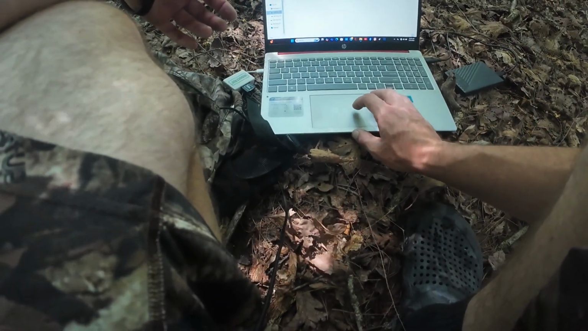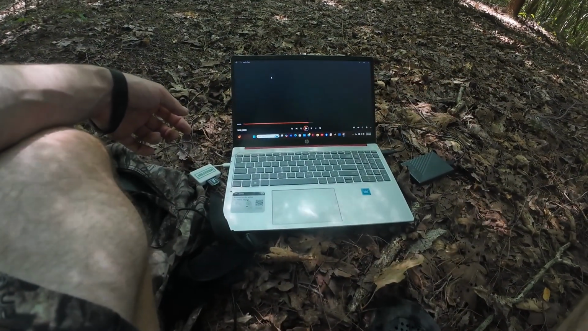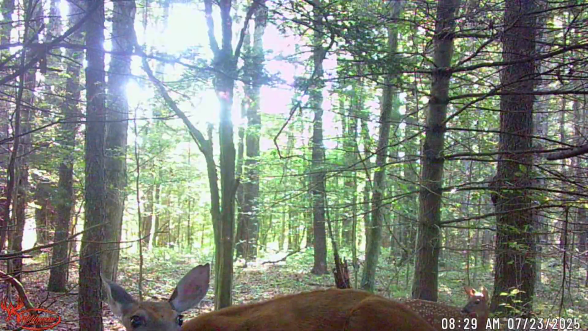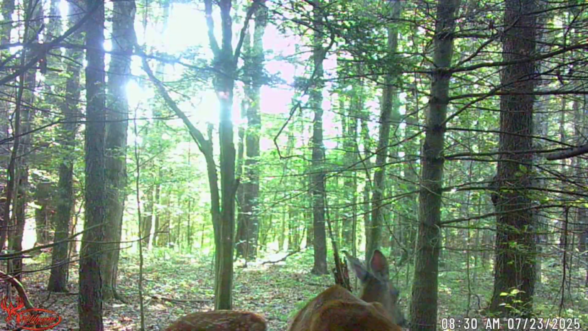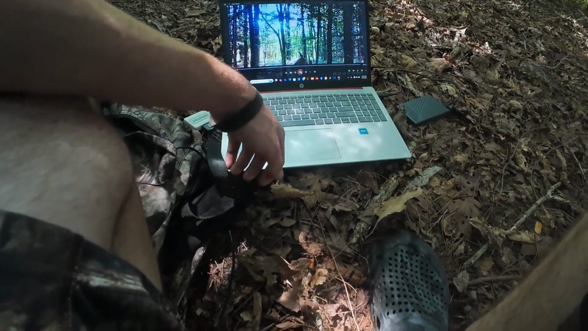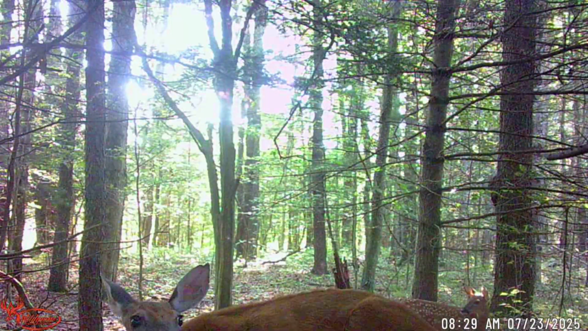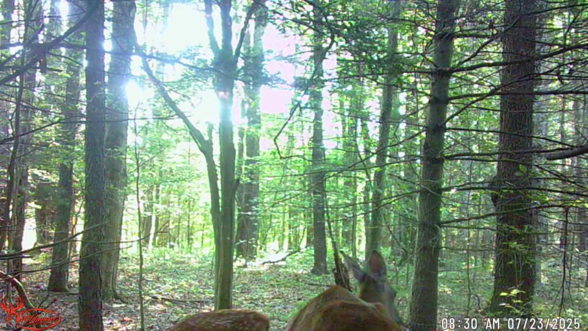We got one on there. It was yesterday at 8:30 in the morning. All them tracks we saw, that's her. Big old doe with a fawn. Probably that same one we got last time, I bet you. She was super curious. She was all up in the cam this time again too. Play one more time here. It's funny. See all the ticks on her snout, man.